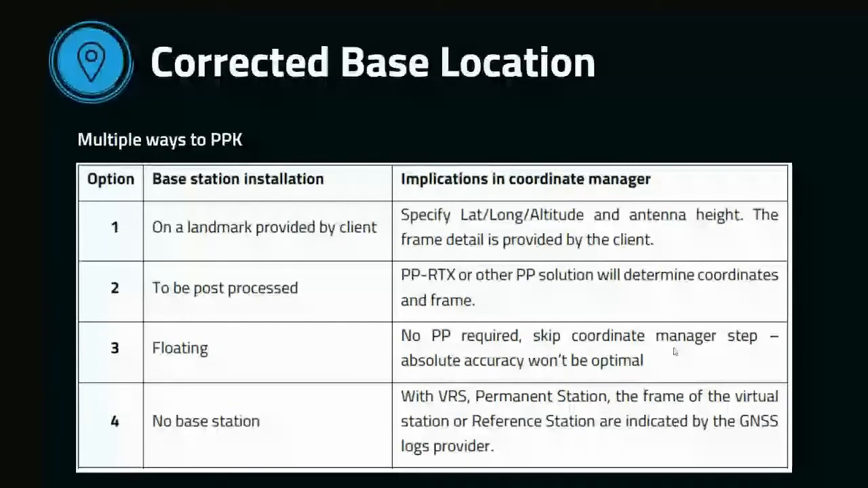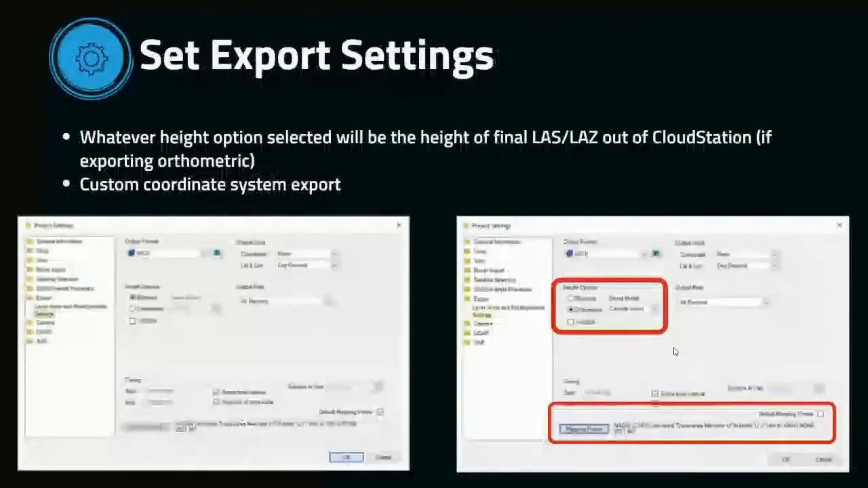Lastly, we have floating. This will be no post-processing required. This is basically going to leave you with not optimal accuracy, but it's available if you just need a general layout of your land or something like that. We'll then be able to set our export settings.